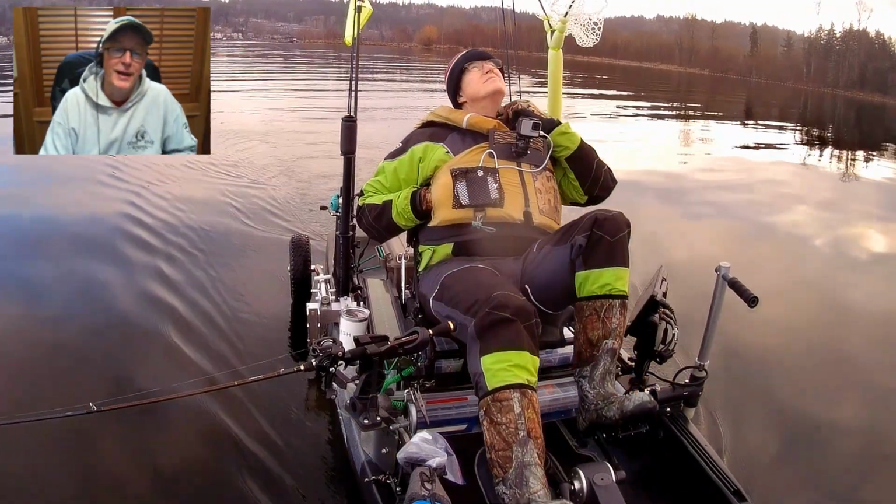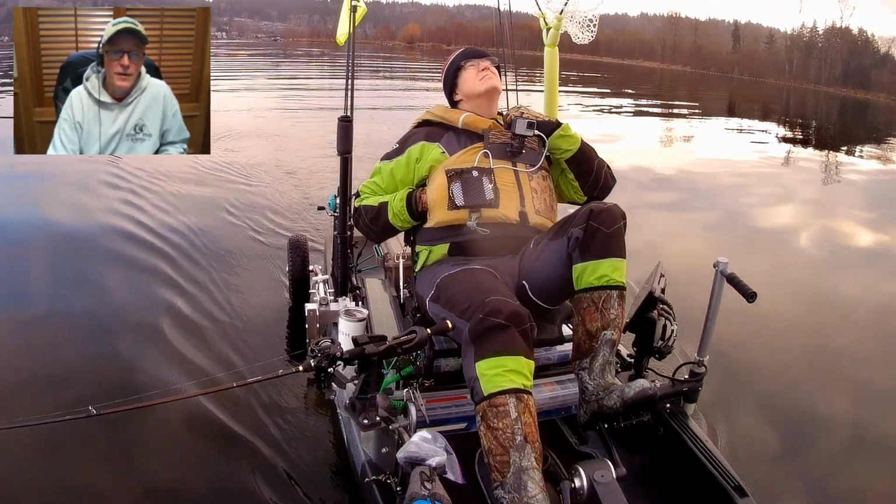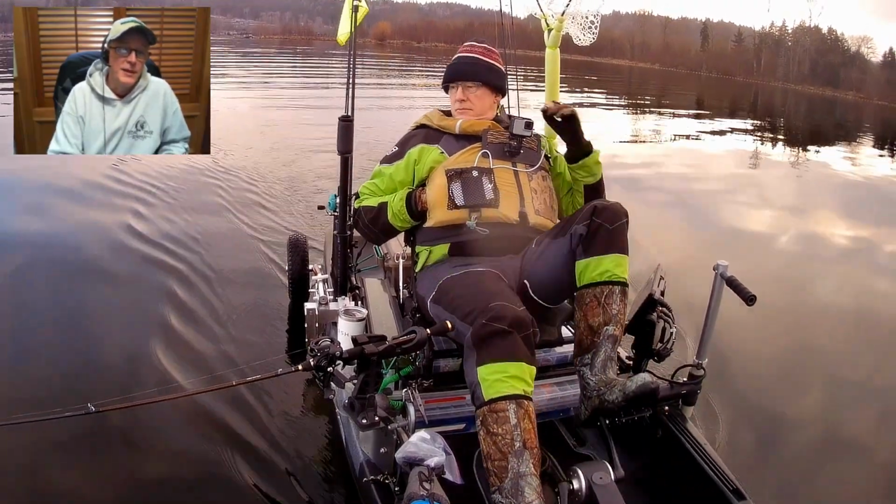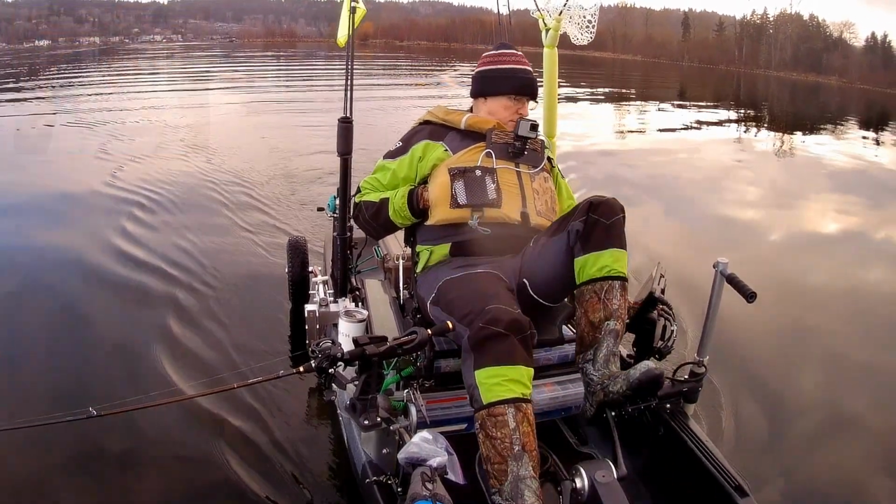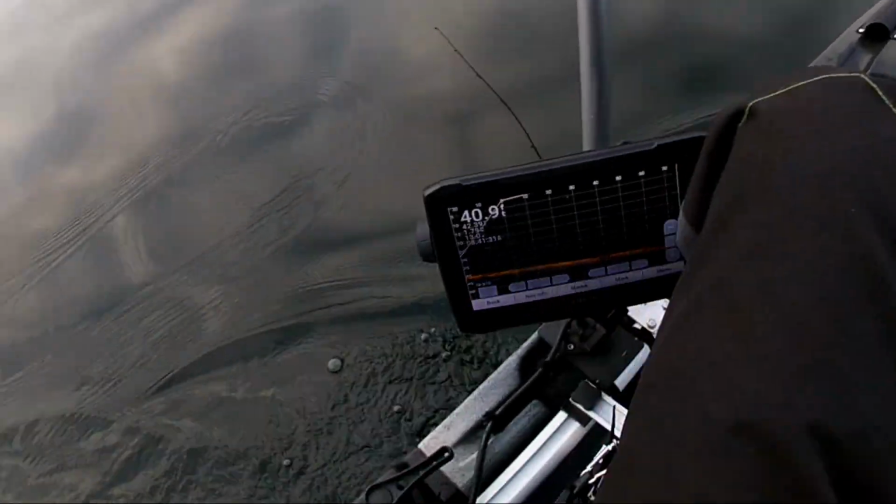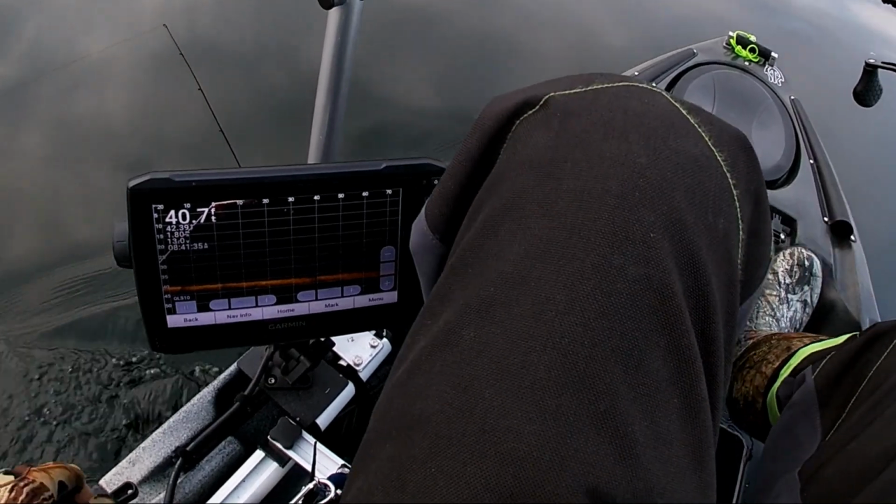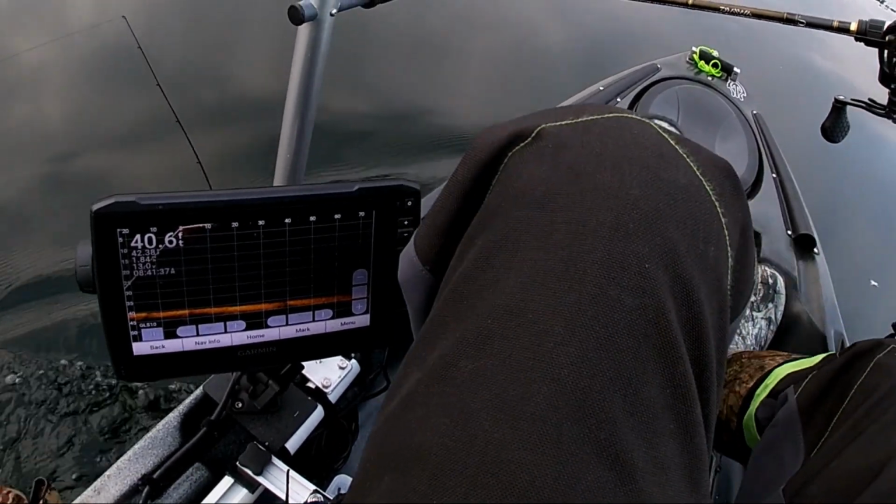As a person who trolls a lot, I also have come up with another use for my Live Scope. And here's a little clip that sort of demonstrates what I'm talking about. Okay, let's see if we can get a little idea here about how deep our lures are running.